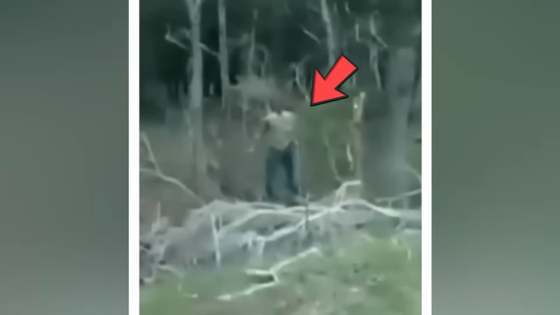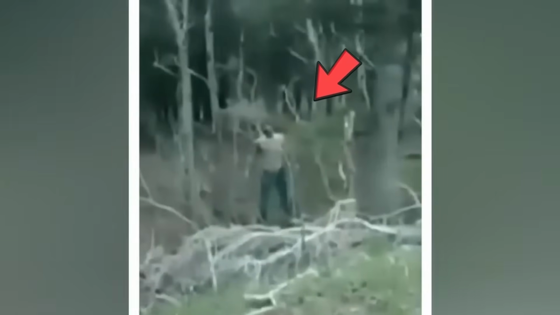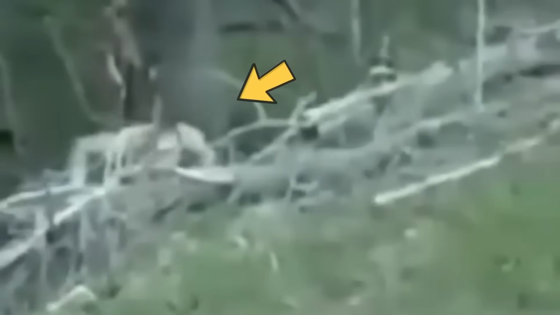But he doesn't say a single word. Instead, he just makes these spine-chilling noises that'll totally creep you out. After a moment, the man begins crawling out of the woods in the most bizarre manner, and that's when the person filming becomes spooked and decides to leave the area.